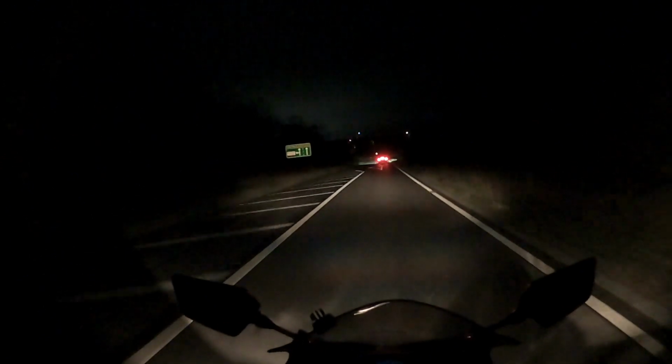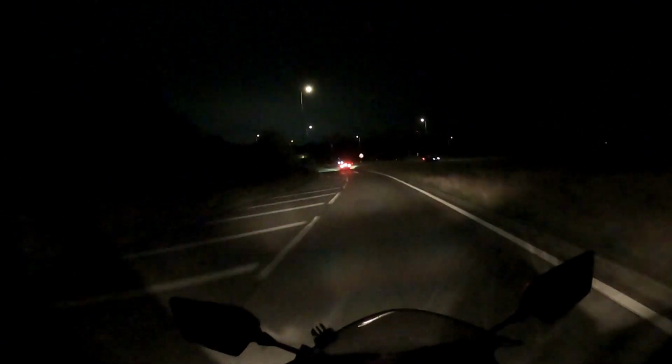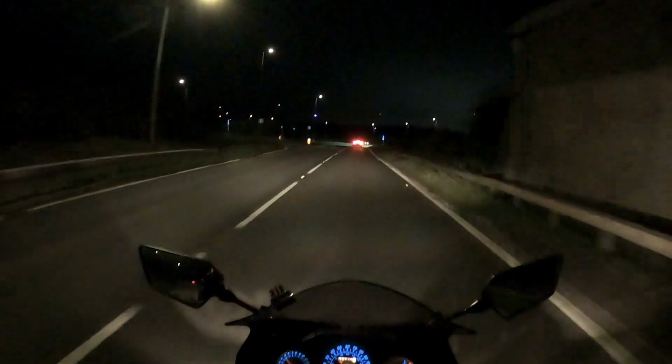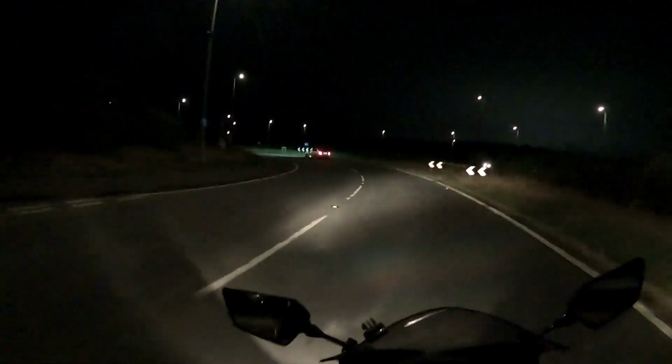Crikey, I very rarely ride without my earplugs in now, and I know why. It's because this wind noise just gets very, very loud. I don't even need the sat nav anymore. It's just, my geography skills are awful sometimes.